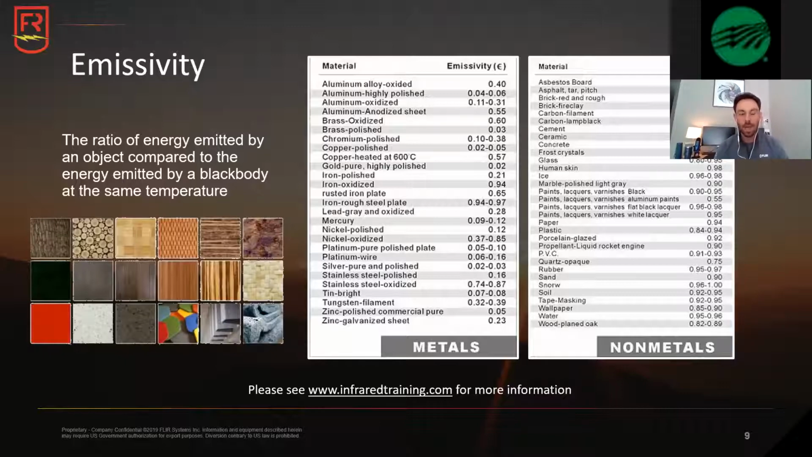Highly reflective metals tend to have lower emissivities, whereas things like skin, snow, soil, wallpaper, these types of materials are going to have higher emissivity values.